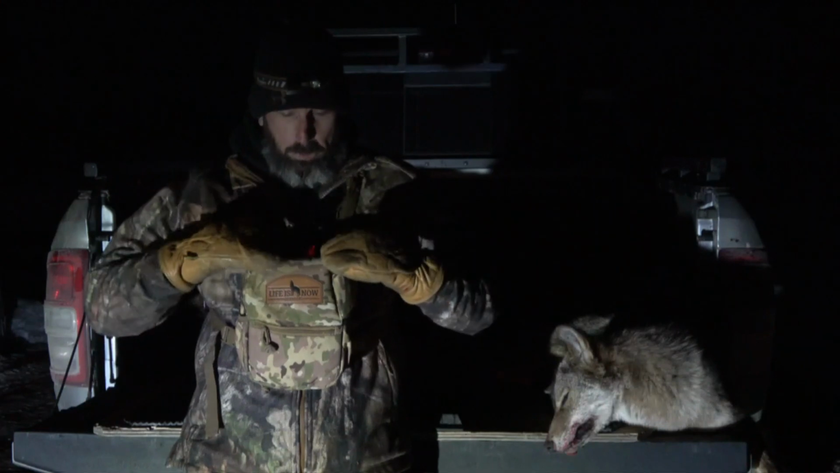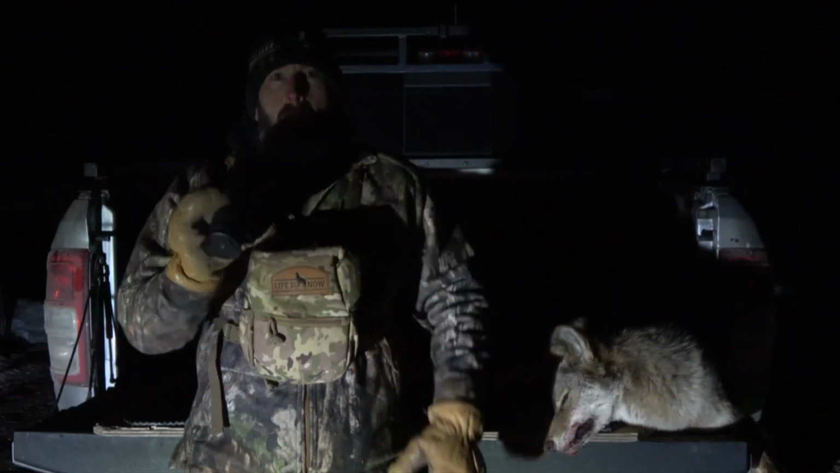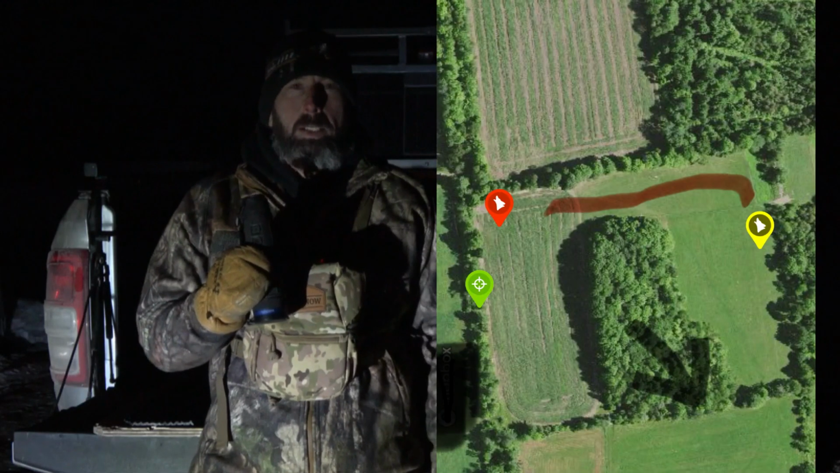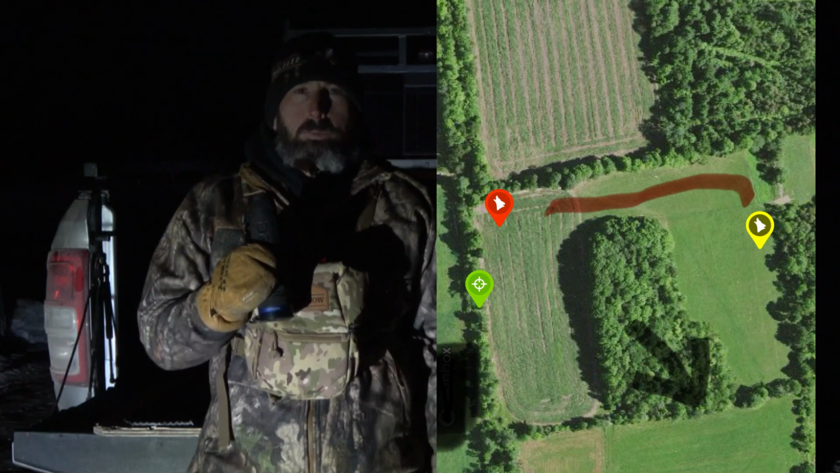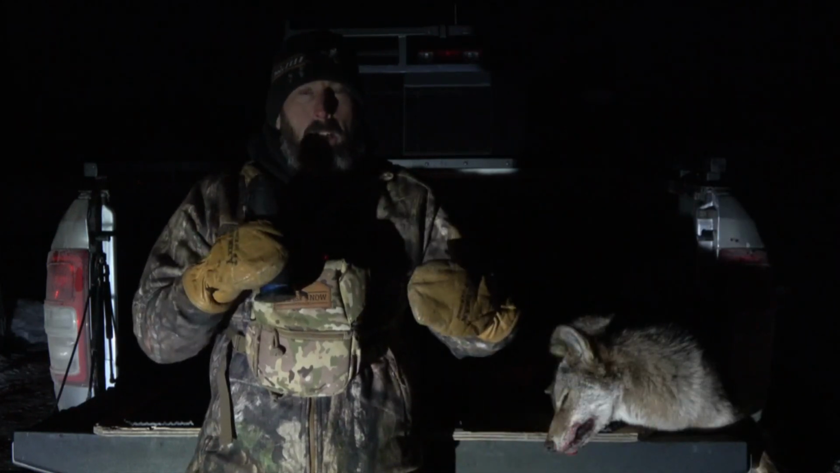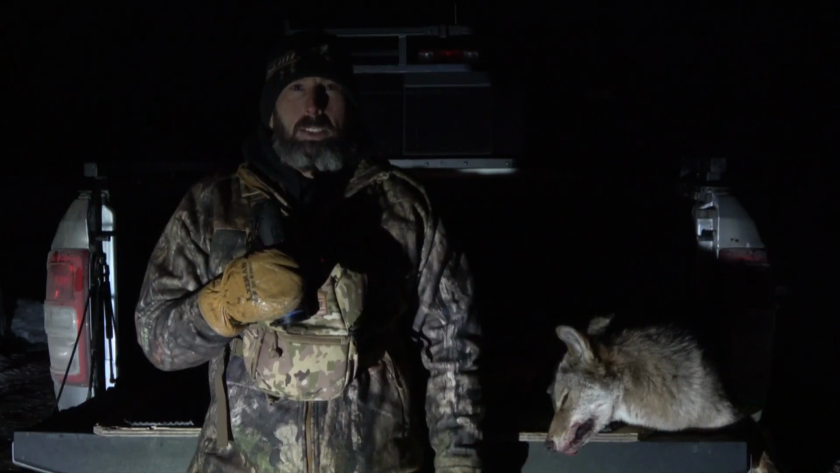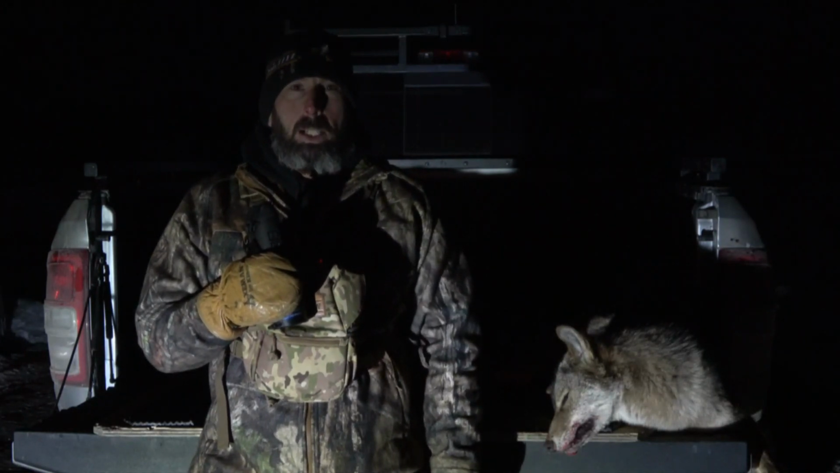I tell you what made a big difference was the T-Loss, and I may be saying that wrong, but the T-Loss XP50 LRF. I was scanning. It was in a relatively small field, and you saw there was a little bit of a rise there where they kind of came up and surprised me. Well, not really surprised me, but came up on top of me. I was looking through a small patch of hardwoods, and then there's a field on the other side. While I was doing that, I was able to see a coyote crossing down there, so I had an idea roughly that they were coming, and then they surprised me.